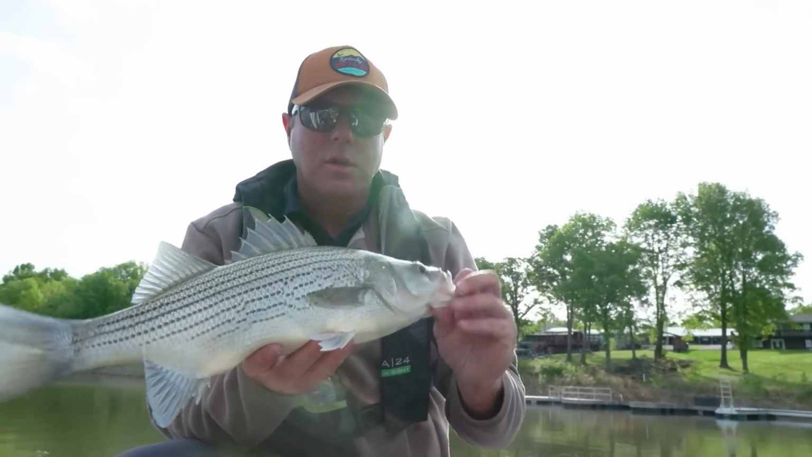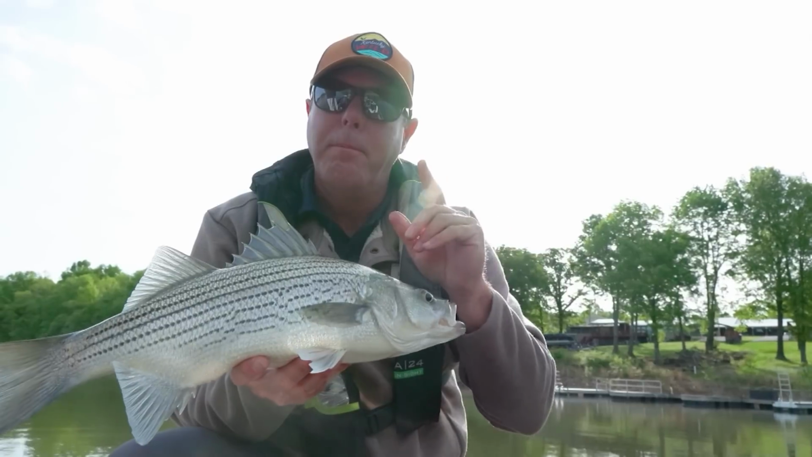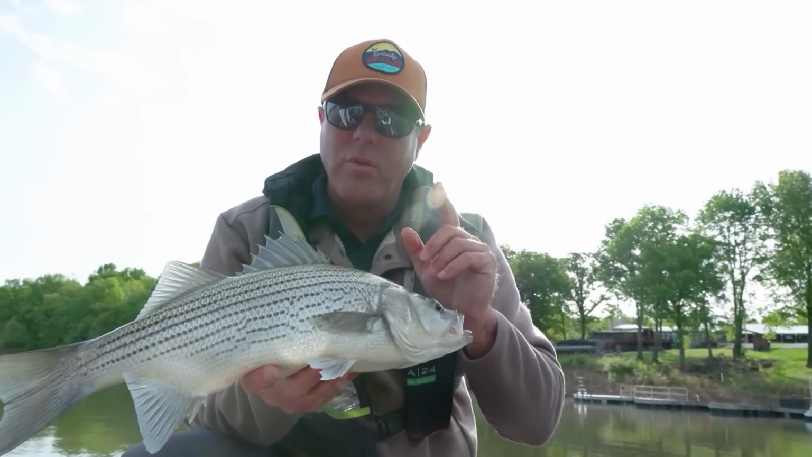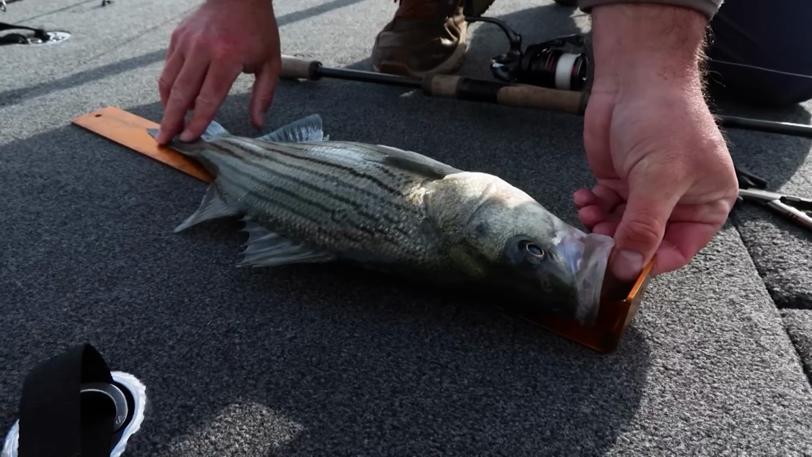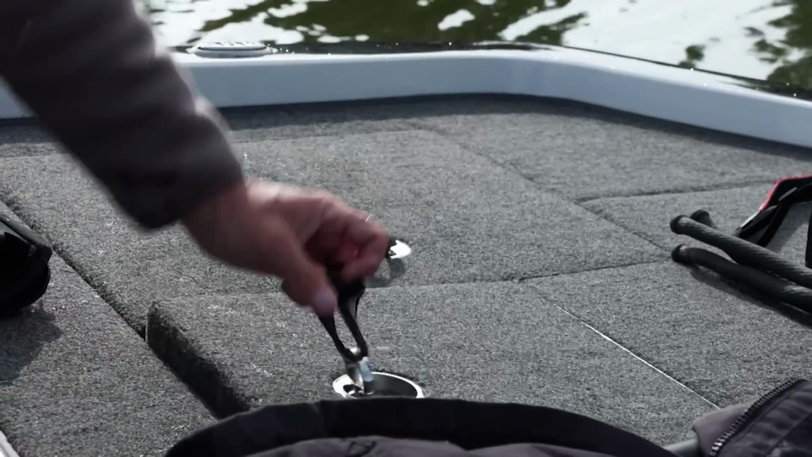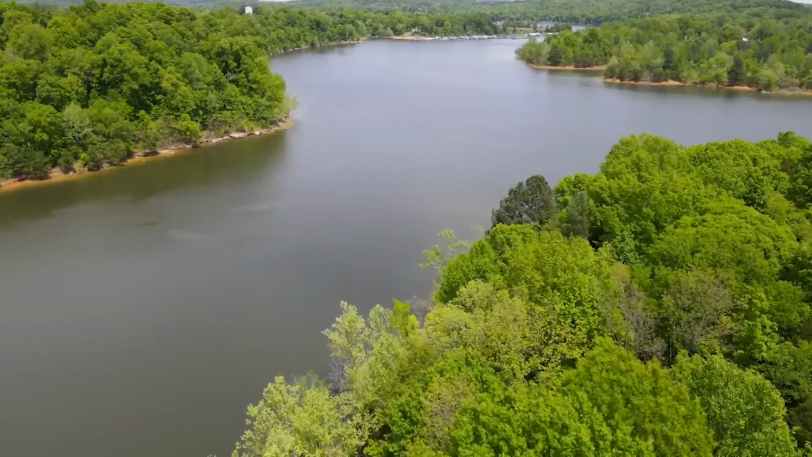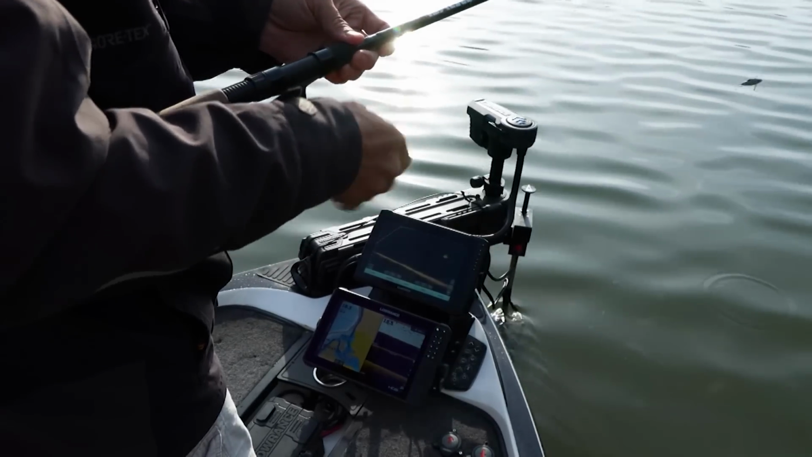Now, on these fish, there is no size limit. You're allowed 15, but only 5 of which can be over 15 inches long. This one's almost 20 inches long. Nice fish. There's some right there chasing the bait fish.